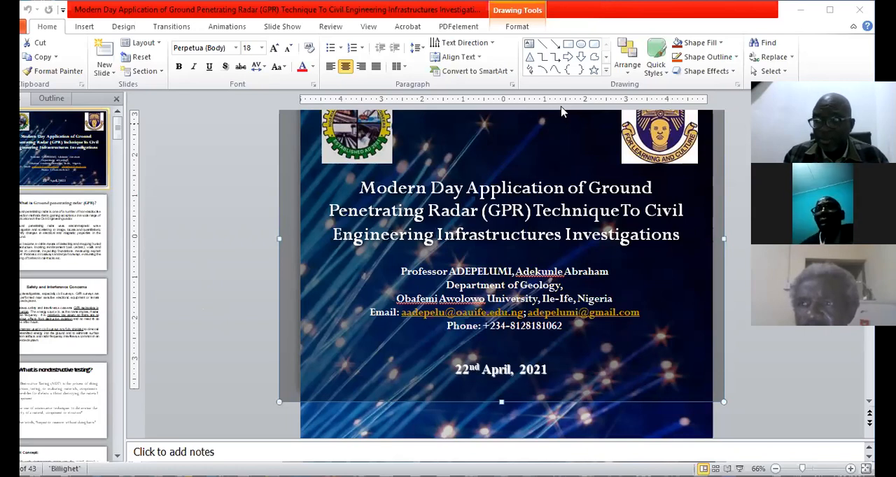Next question, sir. Can the GPR be used to detect rupture or leakage on a gas pipeline? Then what is the maximum depth of investigation that has been taken? For the first part of the question: can GPR be used to detect rupture or leakage on a gas pipeline? Yes, sir, it can be used.